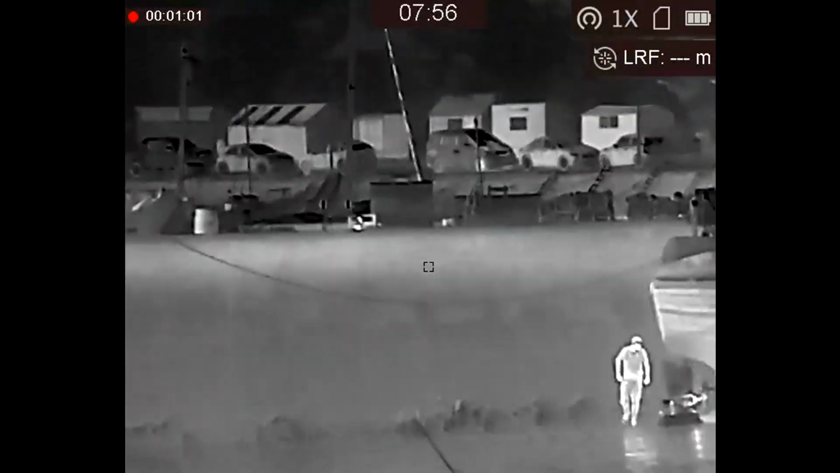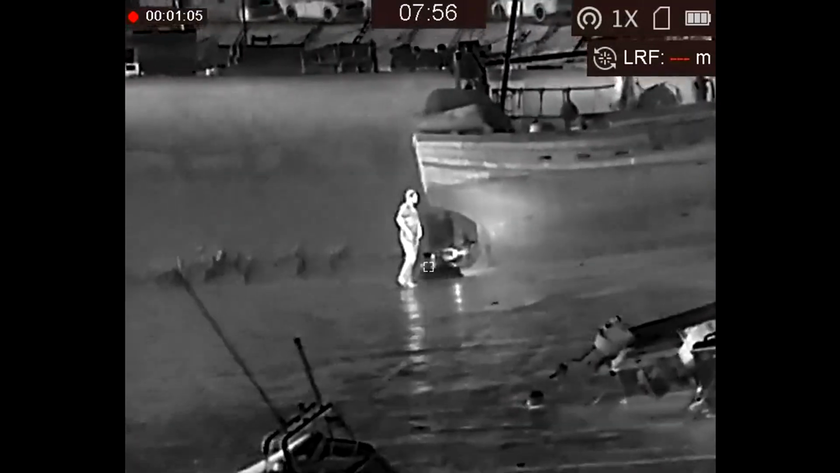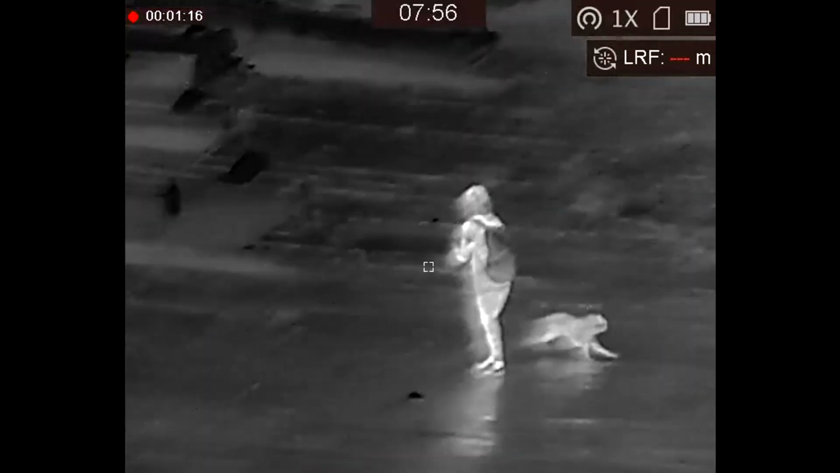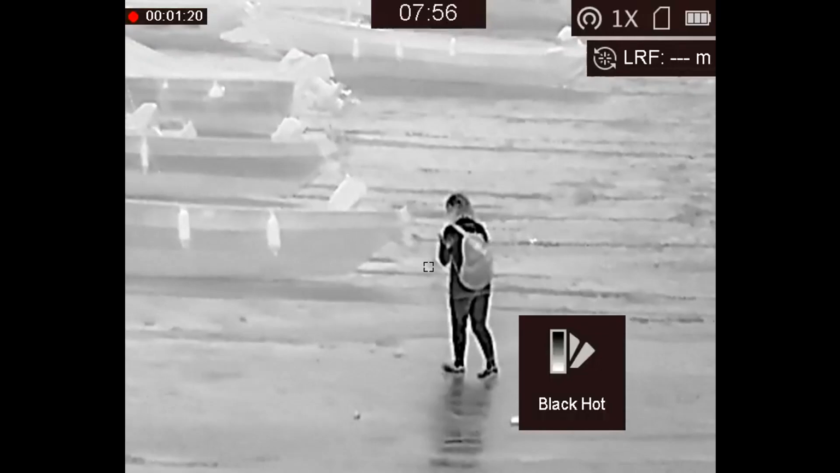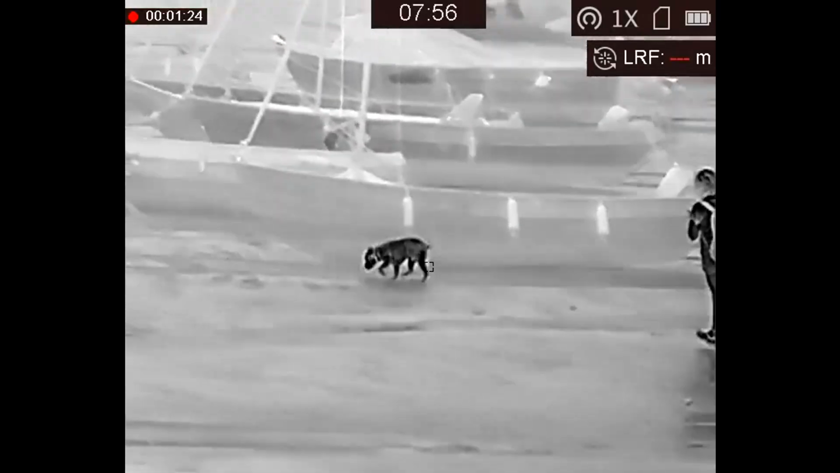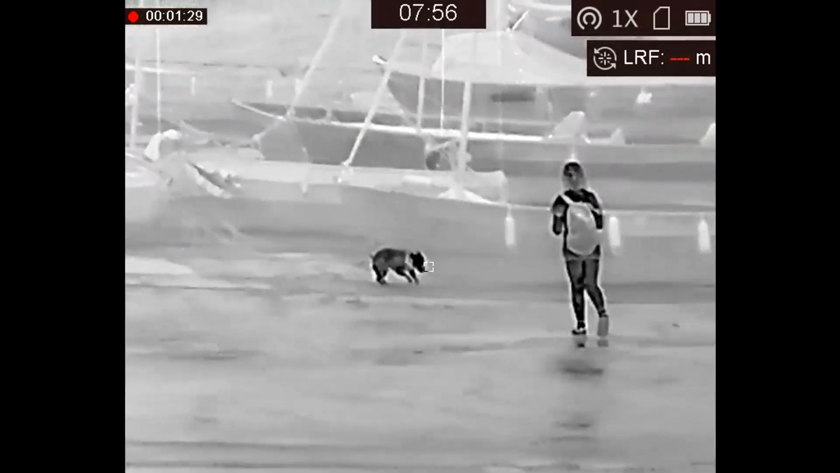Scanning across, yeah, the guy with the trawler, he's got his engine on, so the rear of the trawler is warming up, and you can see the exhaust pipe's quite hot there. Go through the palettes from white hot to black hot, ranging her and the dog at 40 meters. There's a slight fault there, the 10 meter range, so the laser rangefinder is still struggling in the fog.